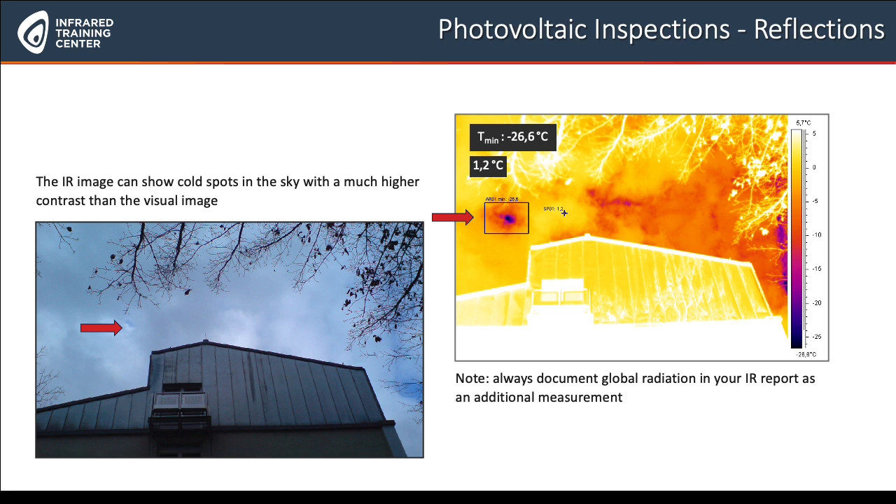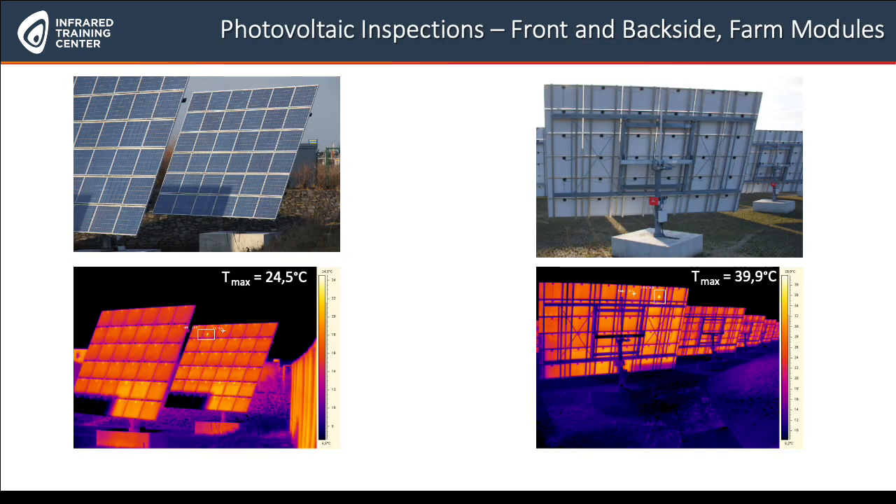Okay, I said if you do an inspection of PV modules, you should look at them from the front side and also from the other side, from the back side, at least if it's a farm module. If it's mounted on a roof, of course, then you will certainly not look at it from the back, but if it's a PV module in a farm. And there you can also see on the top left image here, this little part is definitely the reflection from the module, which is standing in front of this one.